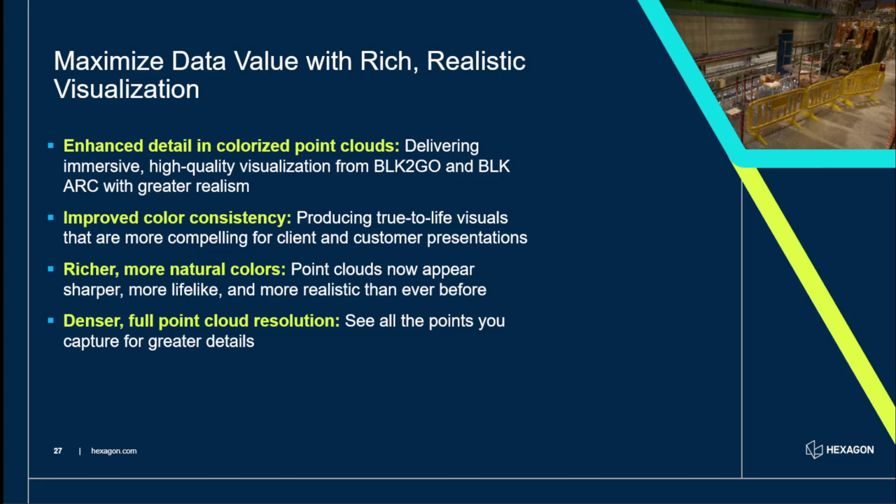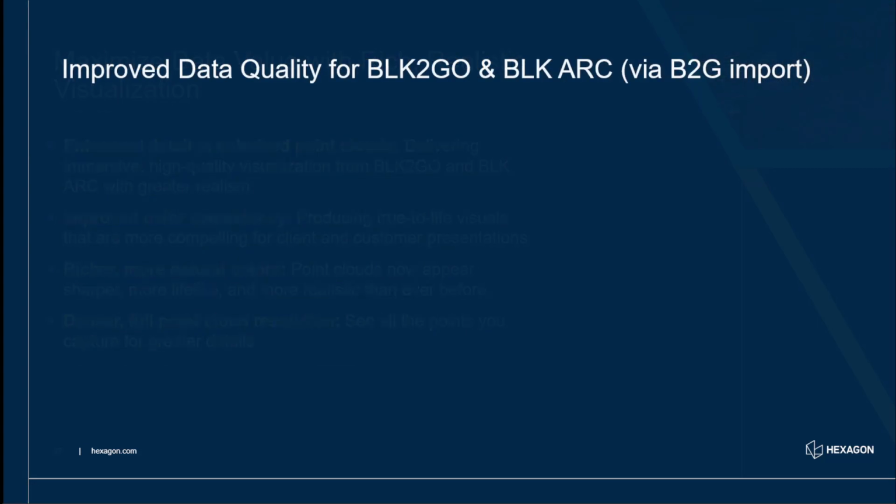It now looks very much like consistent scan data, and the point cloud and the colors themselves are more natural. They're not, sometimes there were some bluey tints and orange tints coming in. They now look like true representations of reality. And of course, this is a denser full point cloud resolution that you see. So let's just look at a couple of those examples.